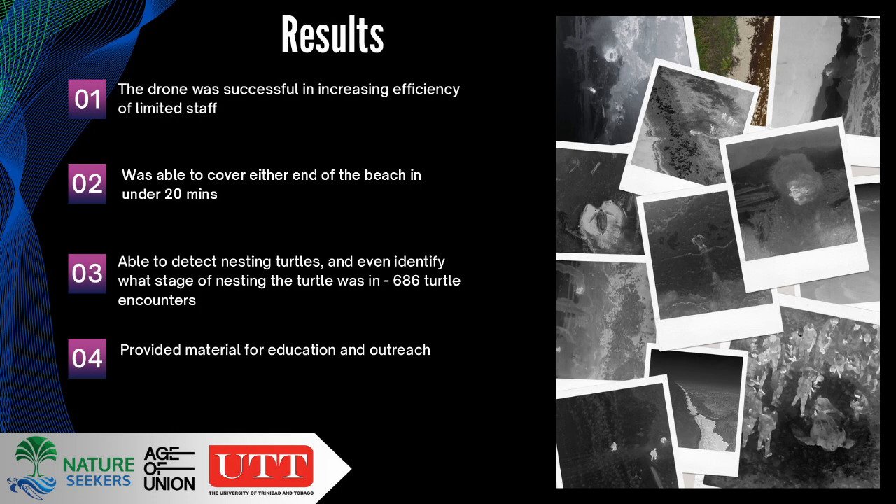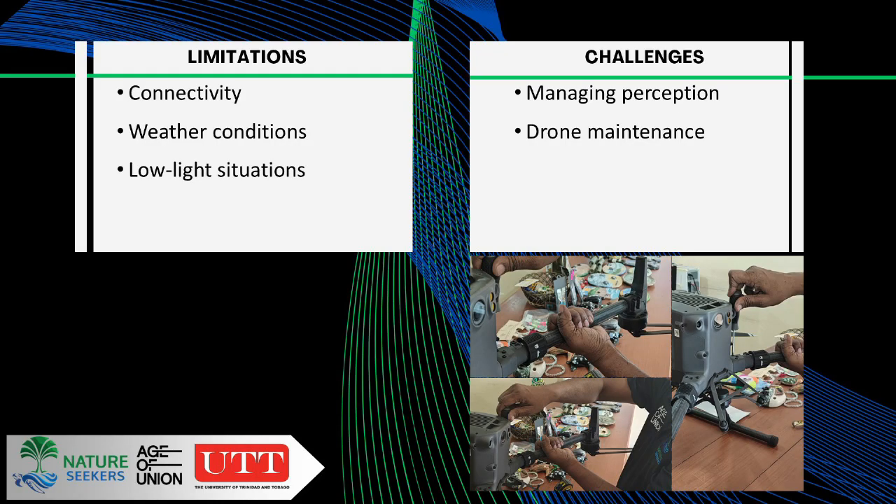Let's talk a bit about what didn't work so well. It really wasn't all perfect. We had issues with connectivity. While the manufacturer rating says that there's a 15-kilometer range between the drone and the remote, we noticed that on nights where there was heavy wind and sea spray, that connectivity dropped to somewhere between 5 and 6 kilometers, although we had almost a clear line of sight to the device. So it required the pilot at times to adjust, walk out, stretch in the air, just to ensure that he retained connection with the drone, else the flight would cancel and the drone would return to home.